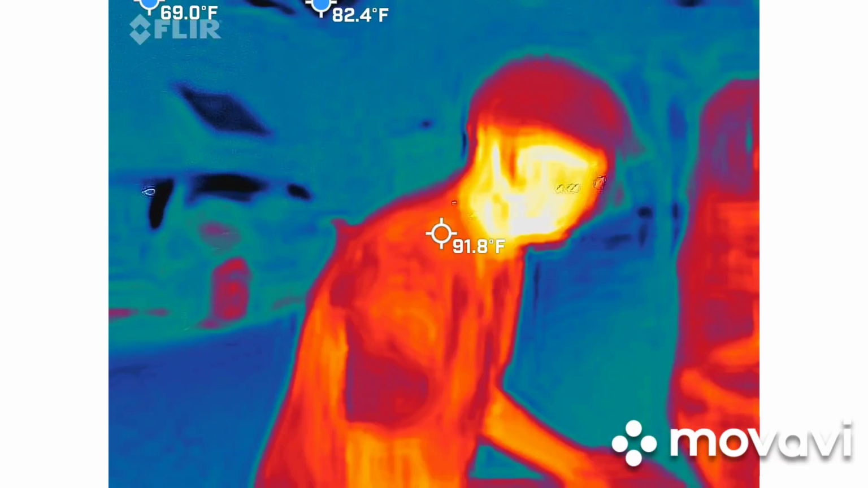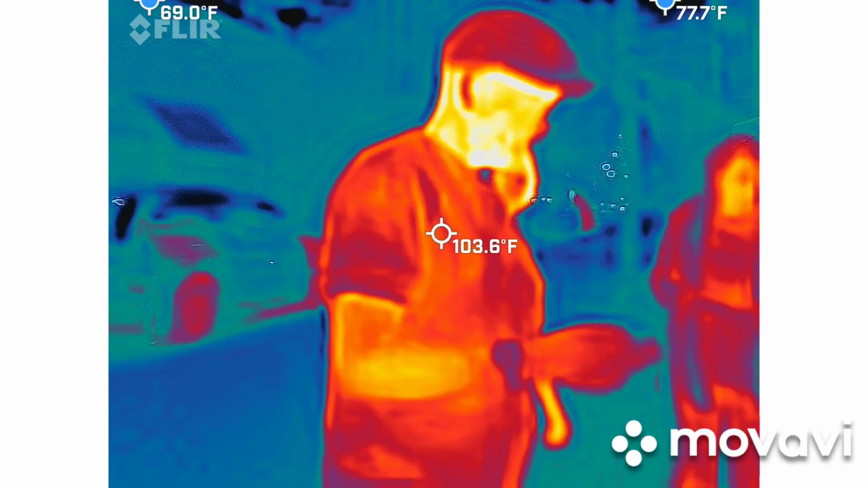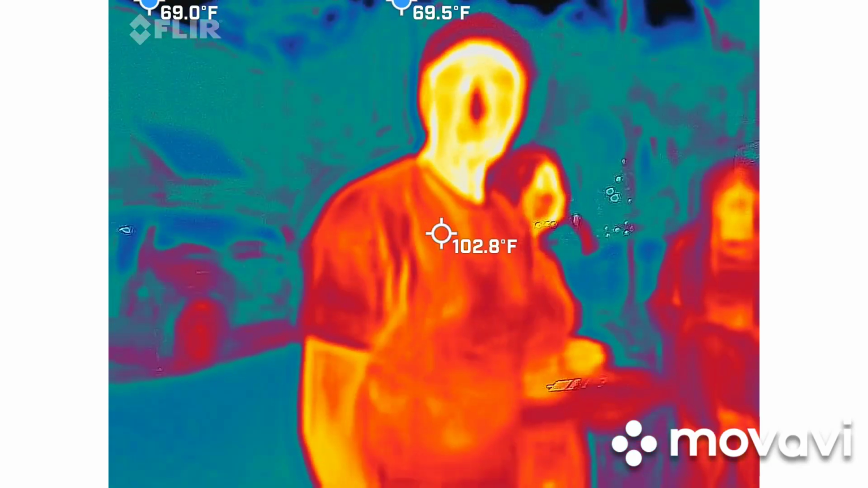So how much did all this gear cost? Oh, we can talk about that later. I want to know how much this costs. She has actually researched spirit boxes, and they are anywhere from $100 to $800. You can get a cheap one on Amazon, but I don't know if I trust that. I wouldn't trust that. I'd go for the most expensive.